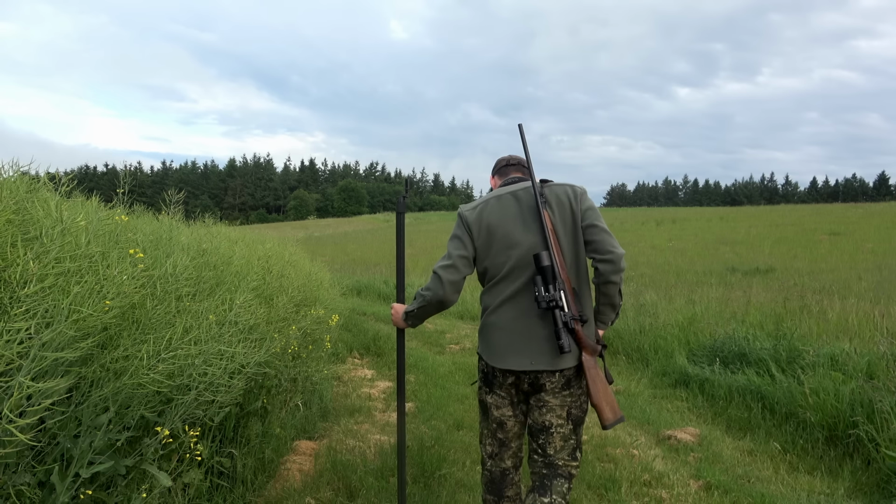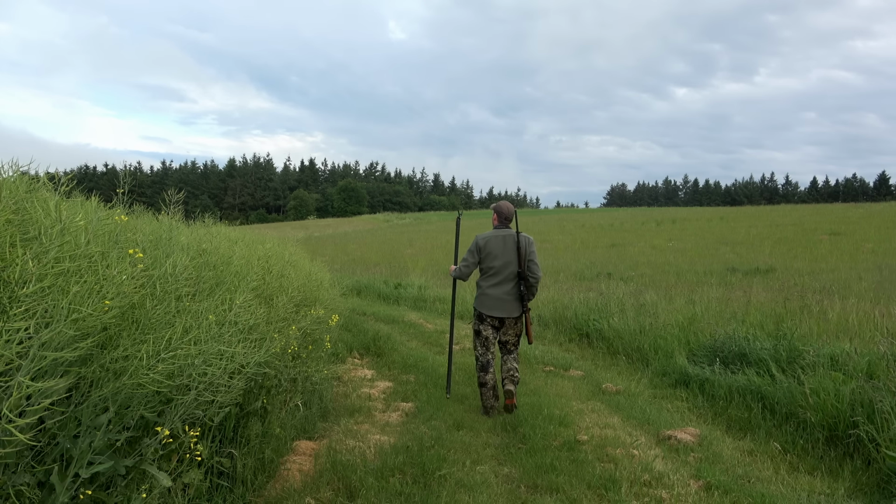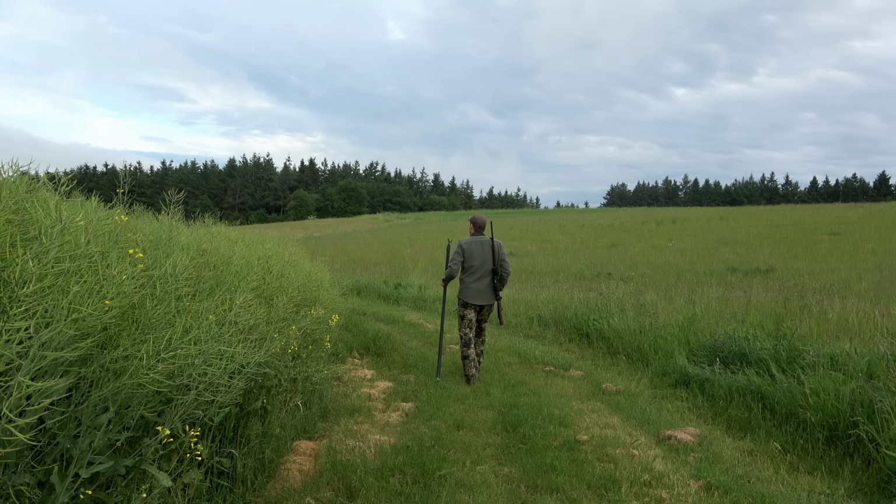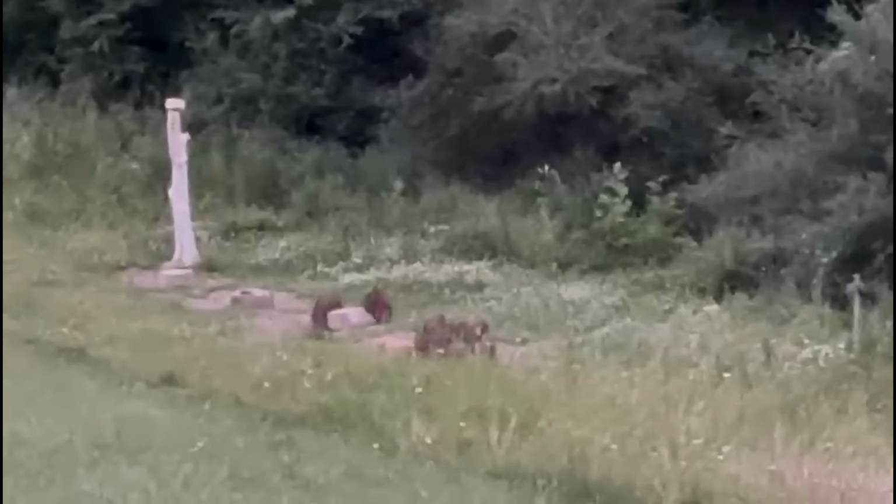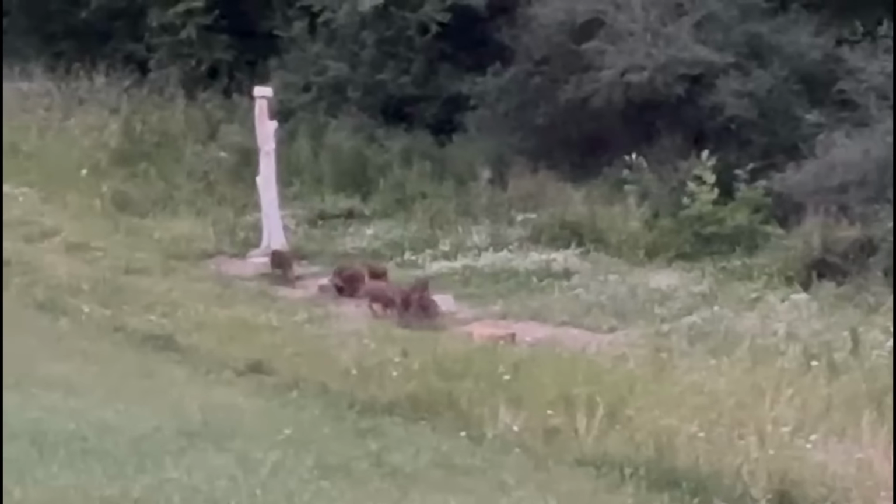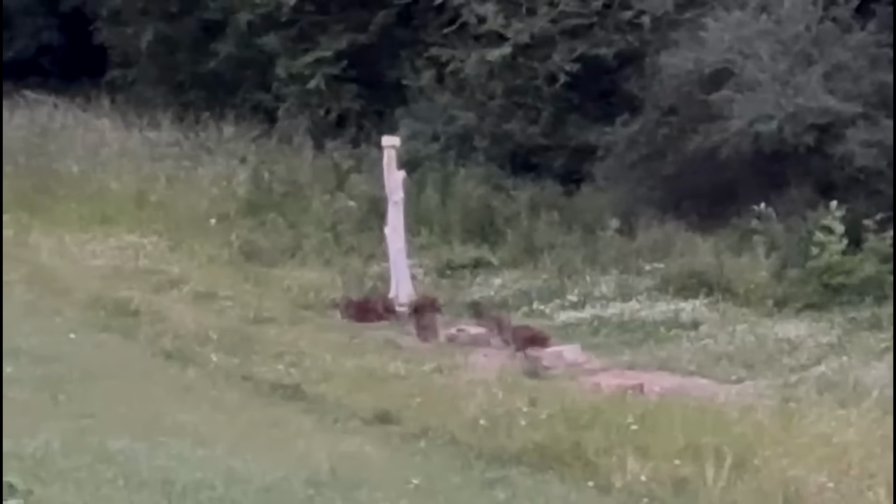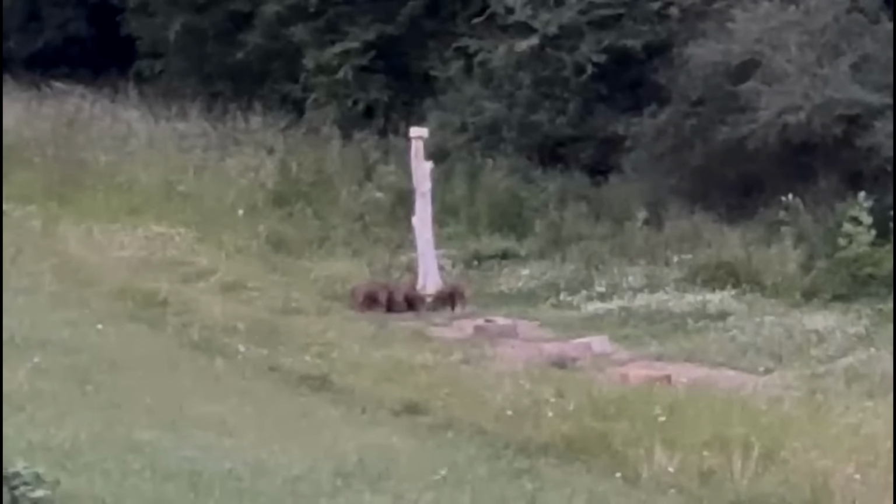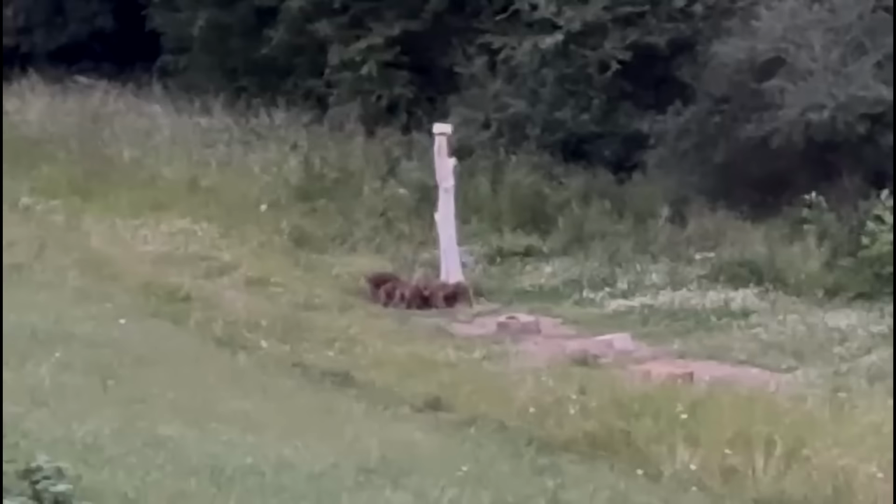I had high hopes the roe deer would step out early, but my field remained empty. At my brother's spot, things were different. Roe deer showed up early, even wild boar in broad daylight. My nephew managed to capture it all on his phone. A great moment caught on camera.